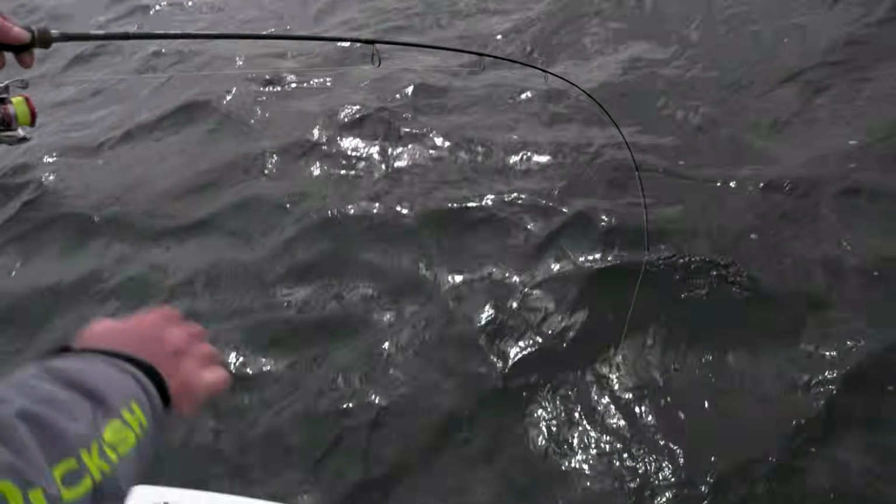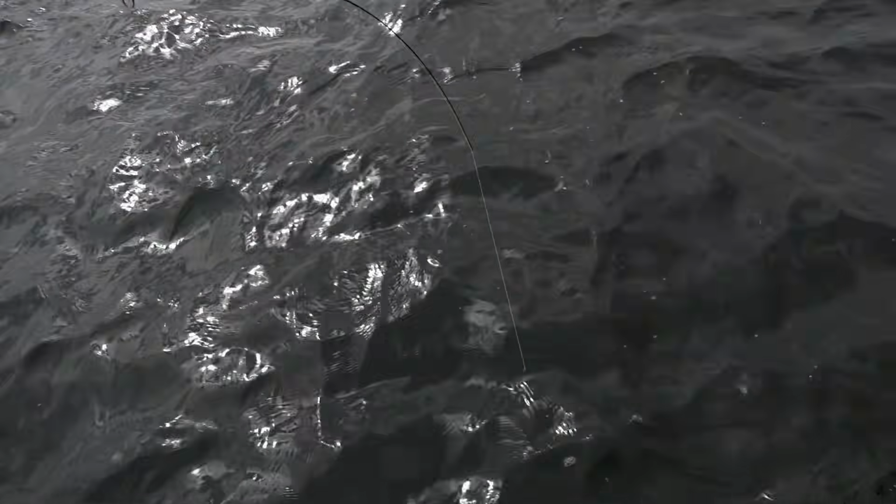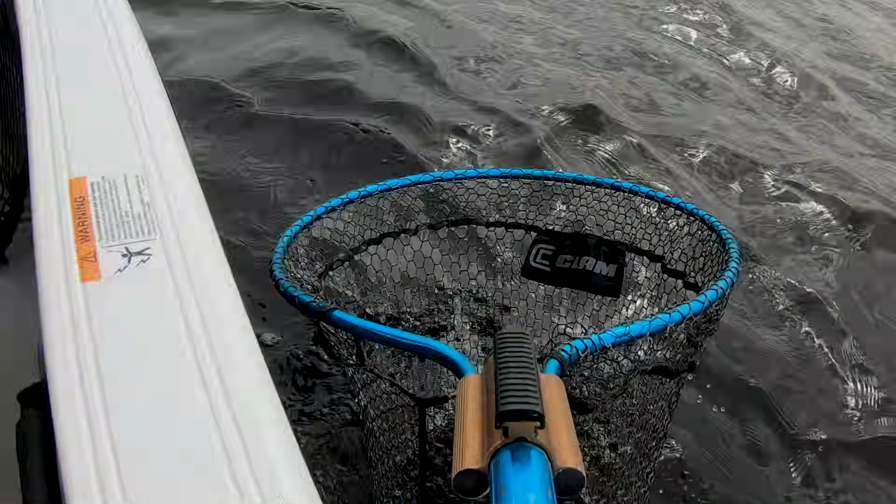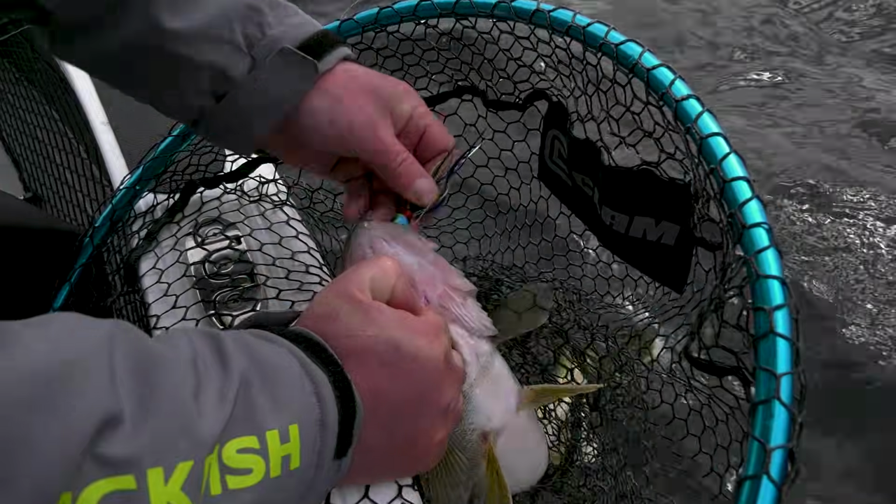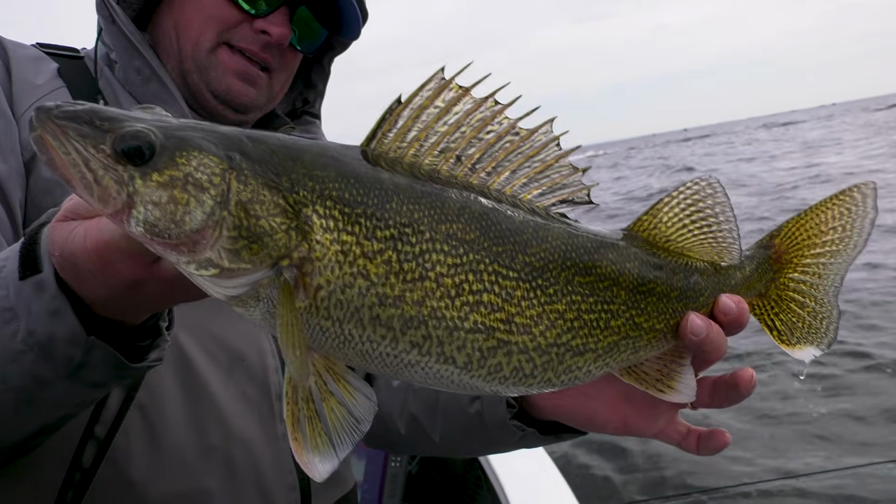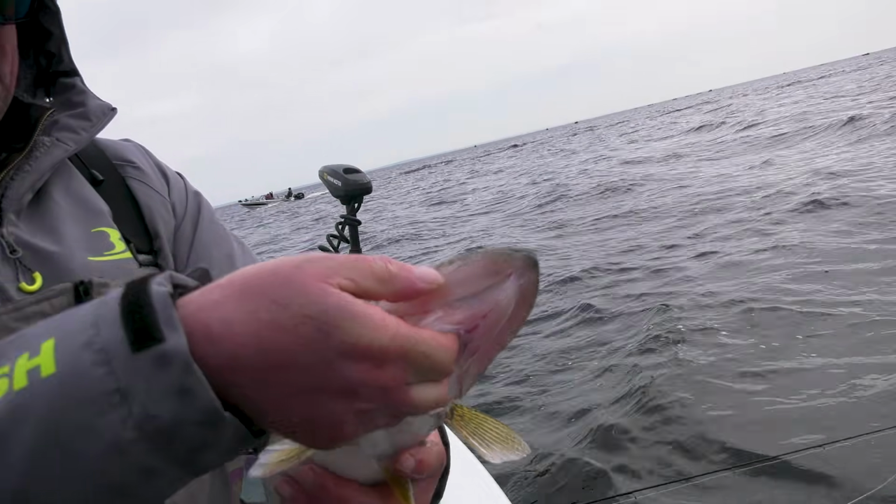That fish hit it fairly close to the boat. Come on up. Oh yeah, nice walleye. All right, thank you, sir. No problem. There. Look at that fatty. These fish just have an impressive girth.